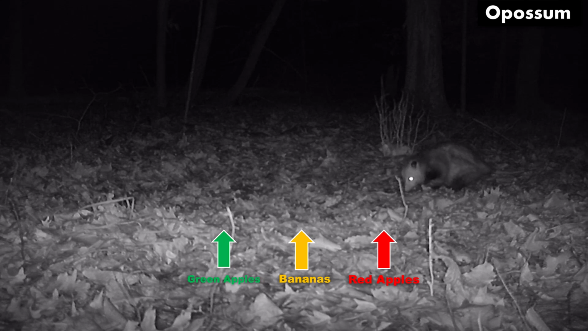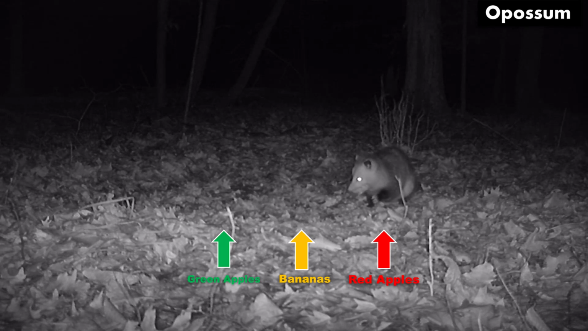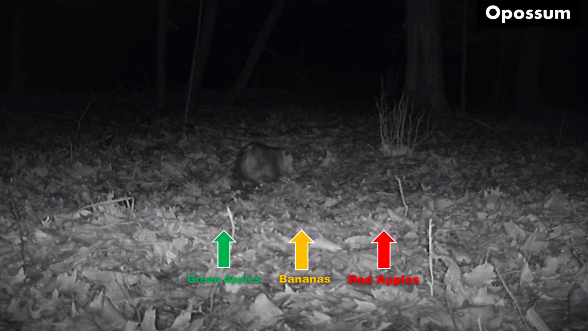Now we had the trail cam going for 2 days on this one. And so later the next night, our same opossum showed up. My family wants to give this opossum the name Gus Gus, so I'll call him Gus Gus. So you can see here Gus Gus comes back, and there's no bananas left, but of course there's apples, and he goes right for, and I'm saying he, I don't even know if Gus Gus is a he, but he goes for the red apples.